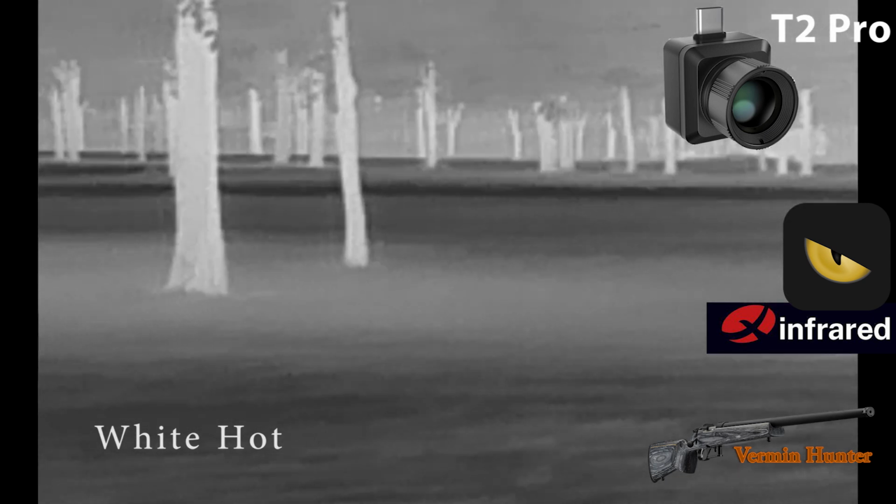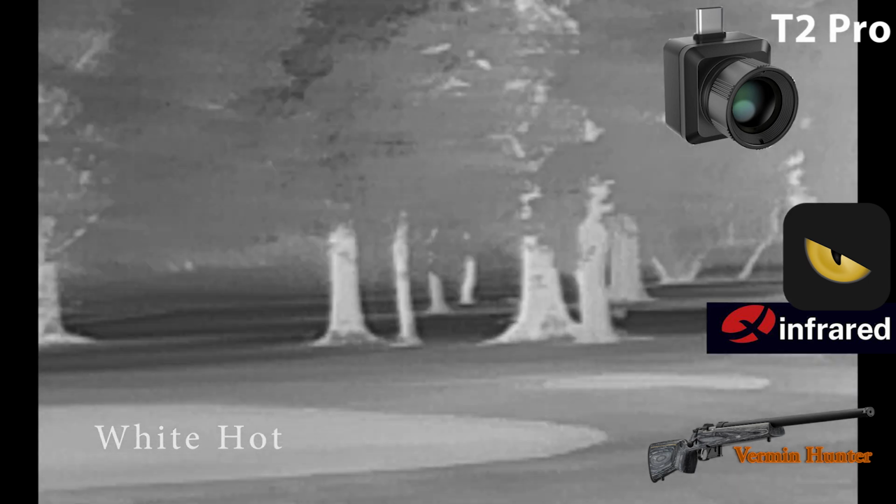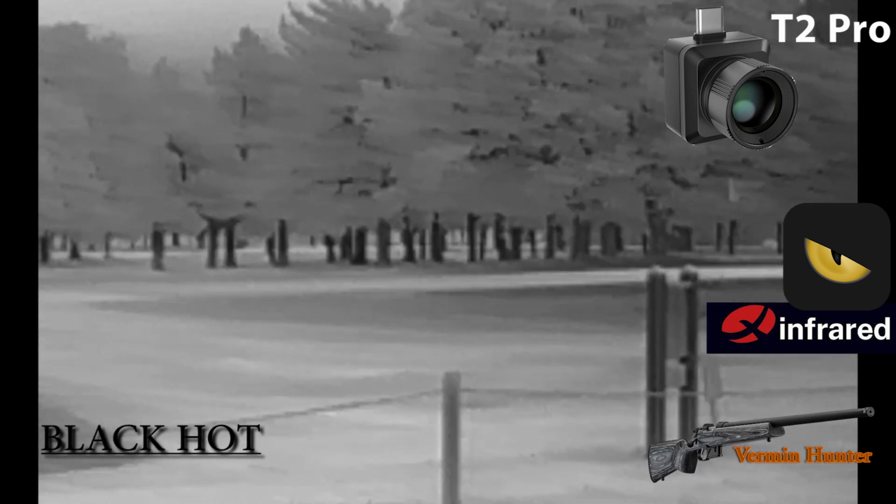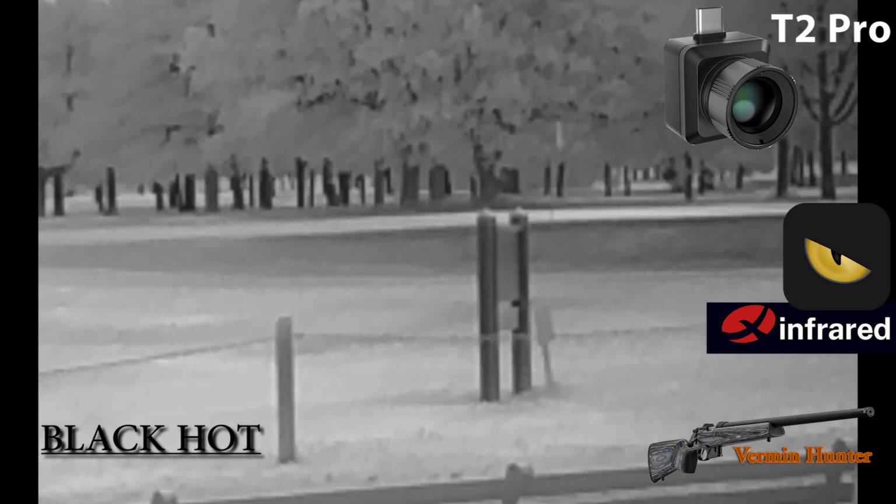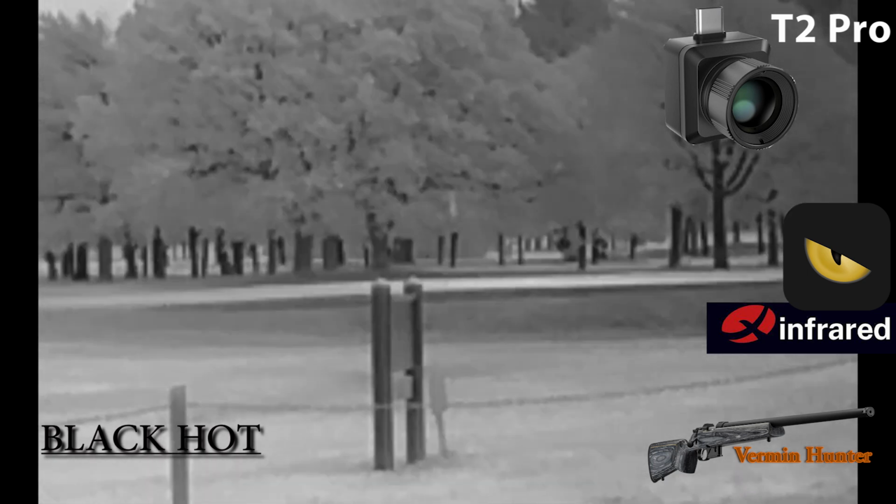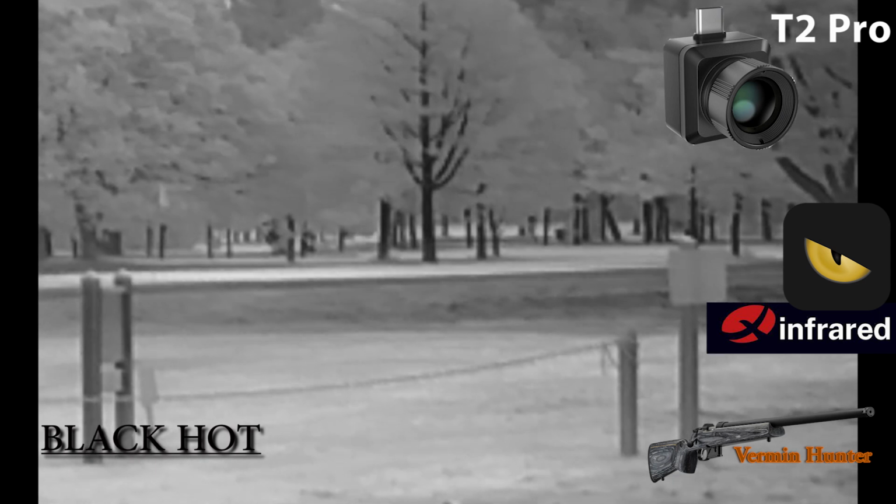Here you see the Infiray T2 Pro in use on the gun when I'm setting it up, and basically you'll see the stood in front of it and you can see the capability that this has. It's got a very good quality when you're up close, up to about 40-50 yards. Further from that obviously it does lose. It has got a very small thermal sensor on it compared to the new and more expensive thermal scopes and spotters out there, but for my purpose on a budget, absolutely perfect.